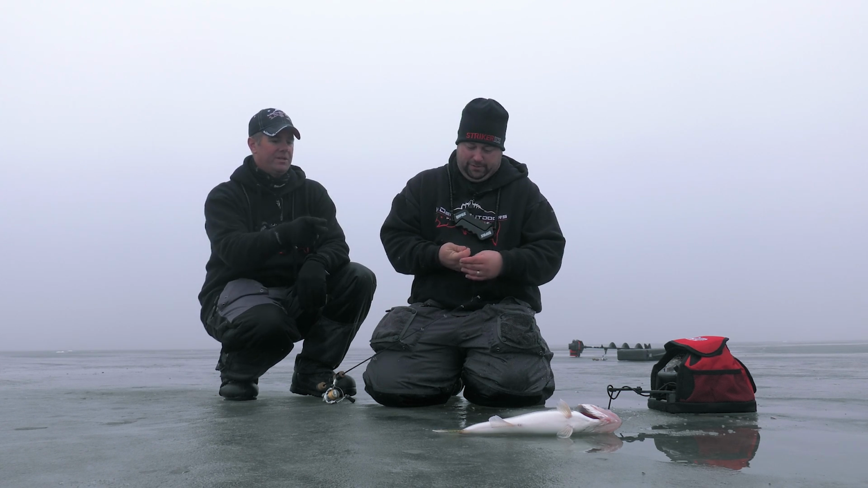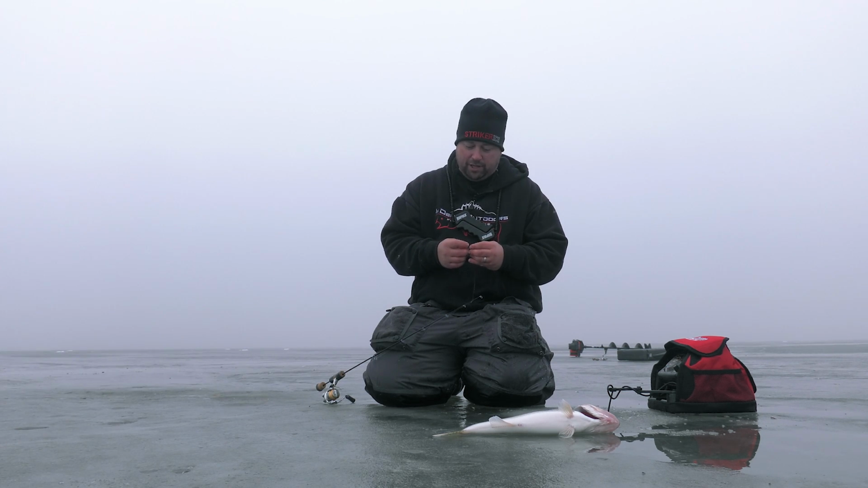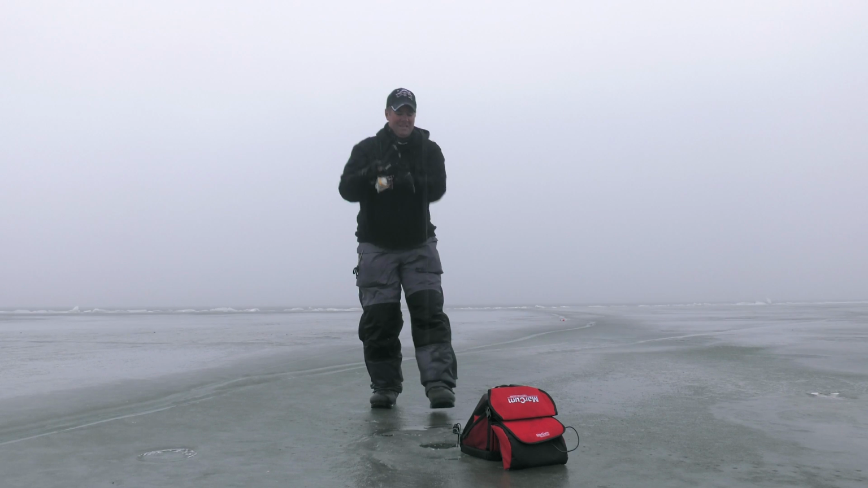I'm going this way. Great job. That is going to be a delish fish. I'll keep ringing the dinner bell and bringing them to the table. I like it here. Got him. Oh, yeah.